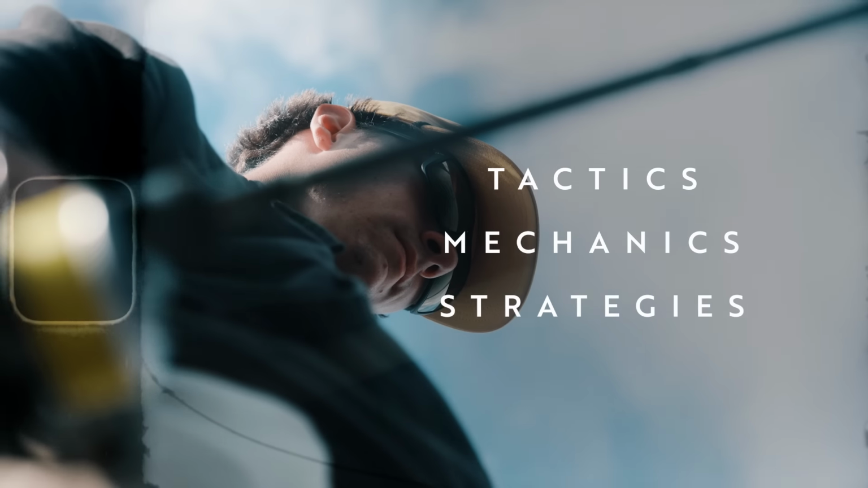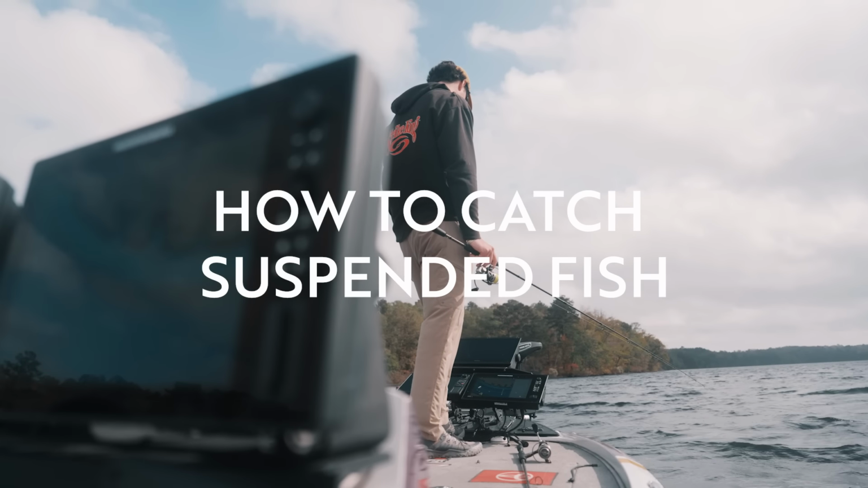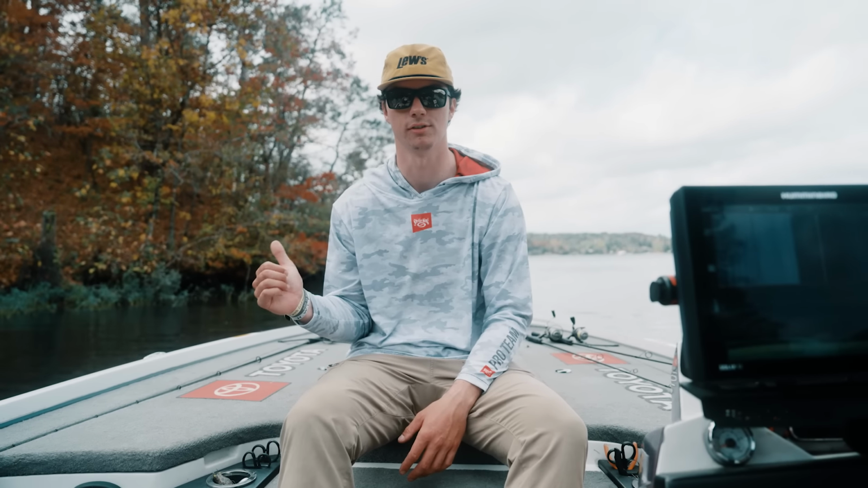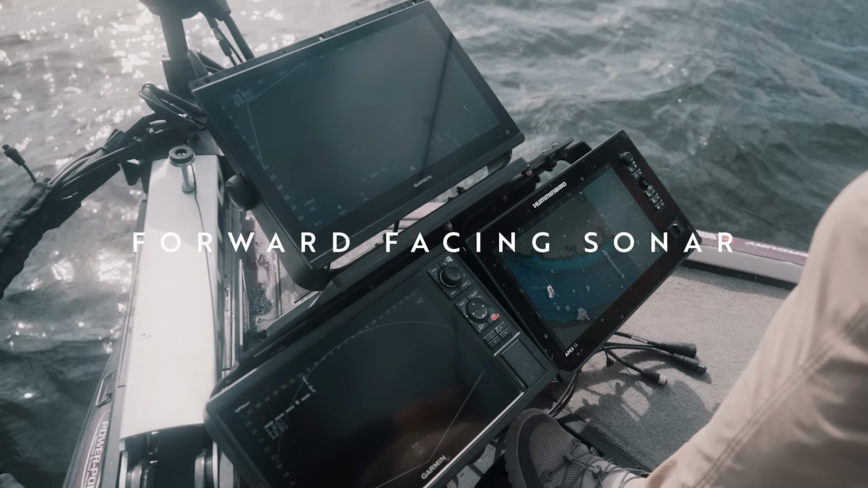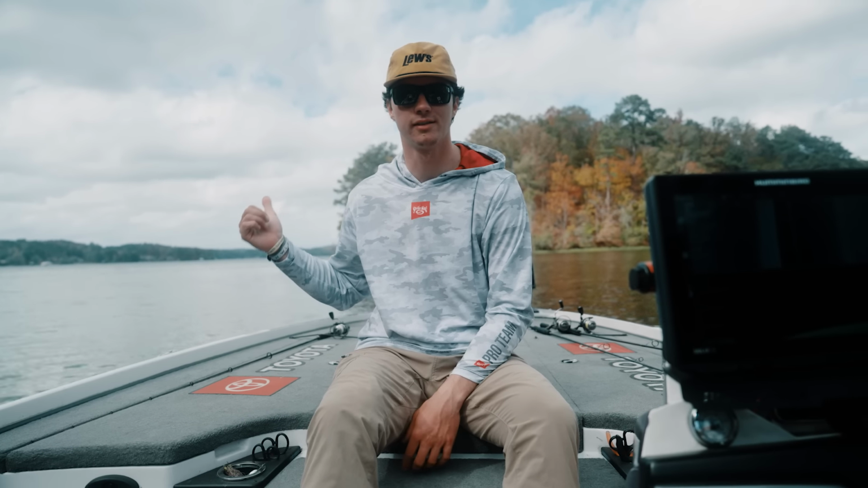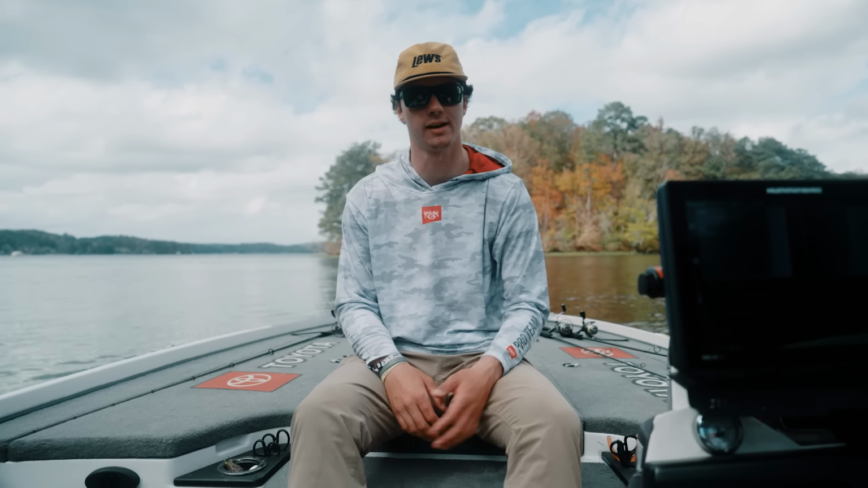We're going over the tactics, mechanics, and the strategy on how to catch suspended fish. We already did a video on how to set up my electronics and how to find the fish, but now we're going to go over how to actually catch those fish once I see them on the forward-facing sonar. In this video, we'll go over the tactics. We'll talk about what I do exactly when I see a fish on my forward-facing sonar, how I set up the boat, and how I actually make my precise cast when I see a fish.